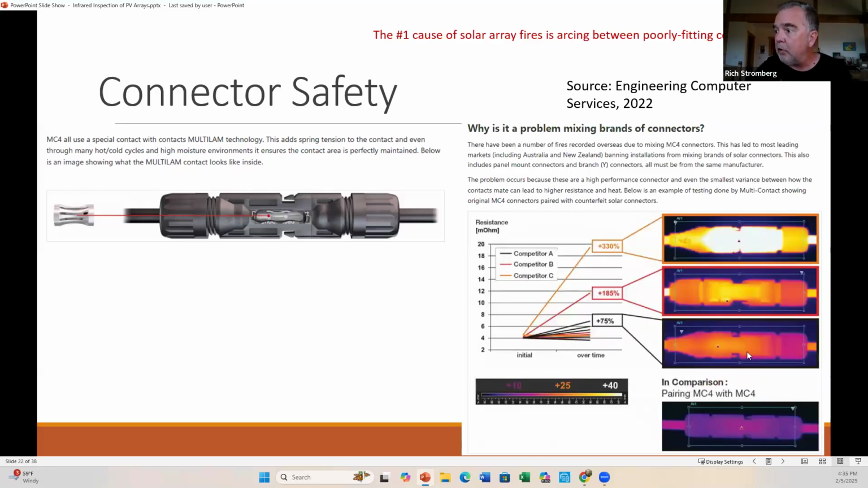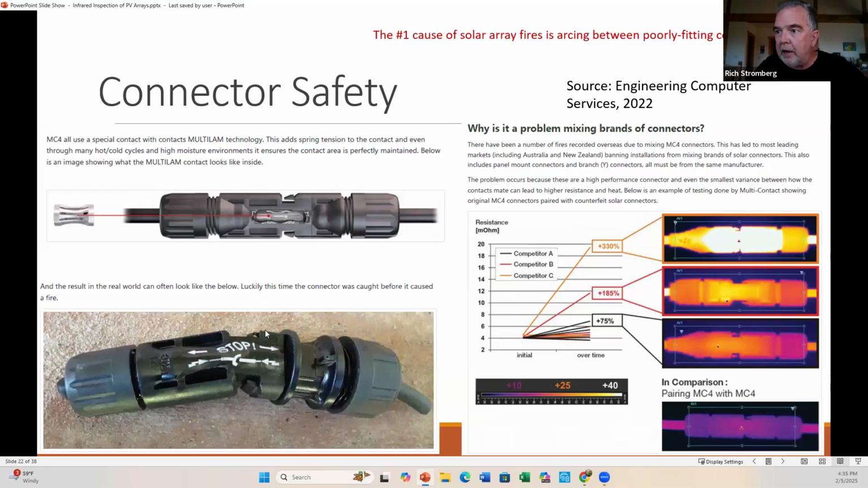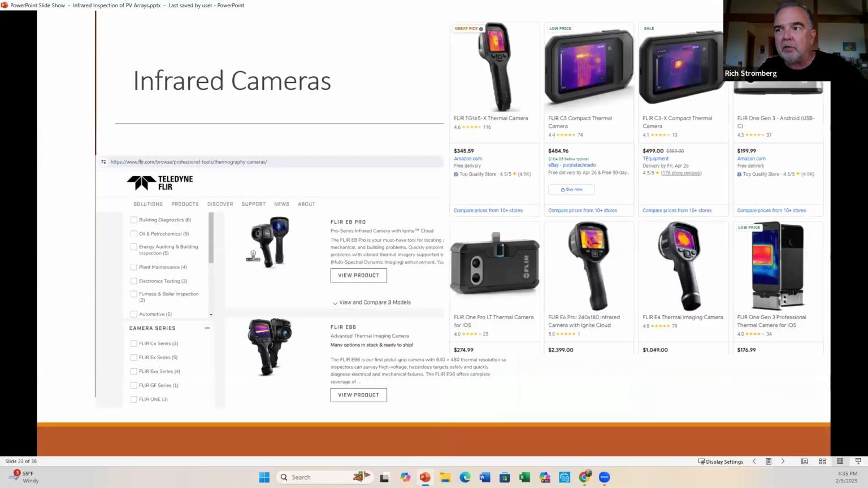Here's some thermal imaging where you can see this is an MC4 connector plugged into an MC4. That's great. These are all MC4 on this side, but they plugged in a couple of different manufacturer types of connectors where the plastic fits, but they don't have good contact. You can see how much hotter, this is 330% higher temperature on this connector than what you would expect and desire. It can get bad enough to start melting them. Once it melts, you can have open connectors, and that's when you get fires.